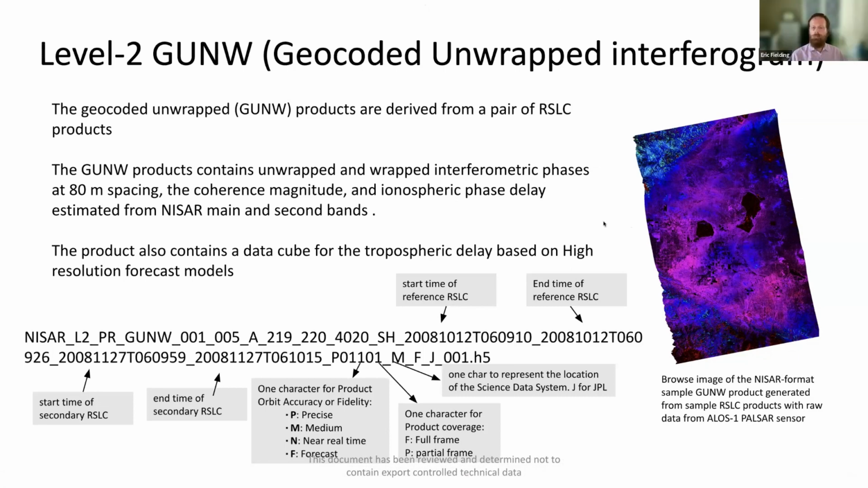Okay. So the GUNW file name has additional information. Obviously, it says GUNW. It has the frame number. It has the information about the bandwidth of the data used, and the polarization information.